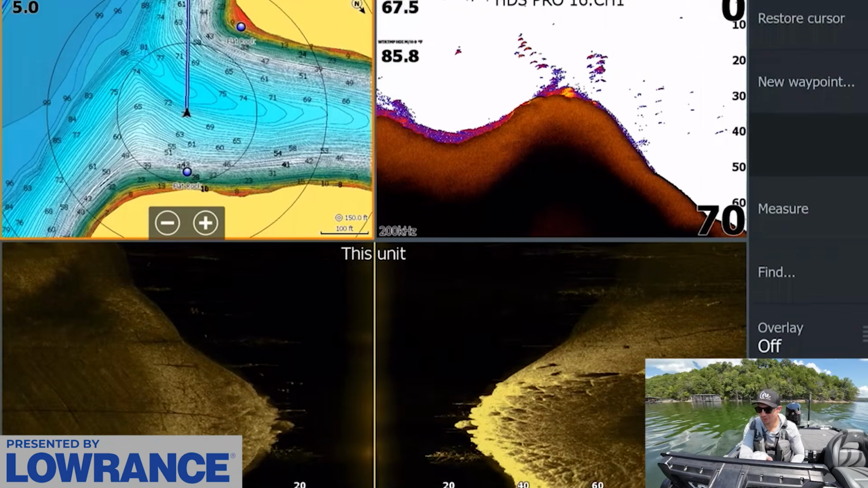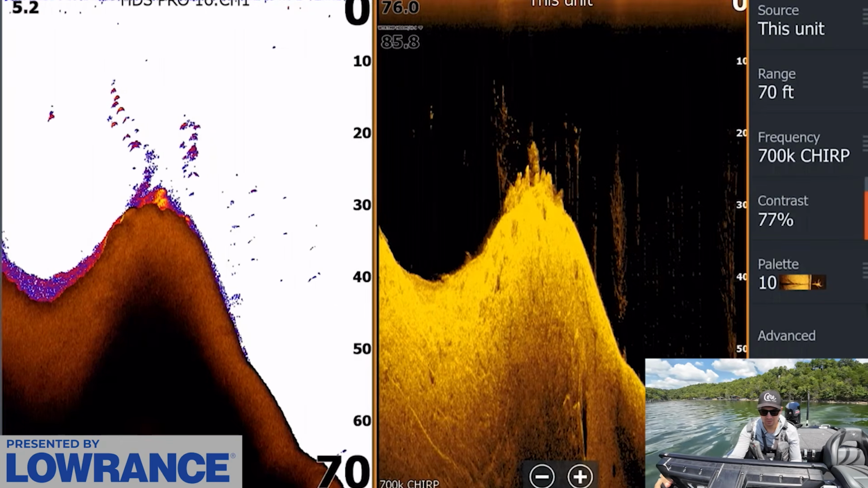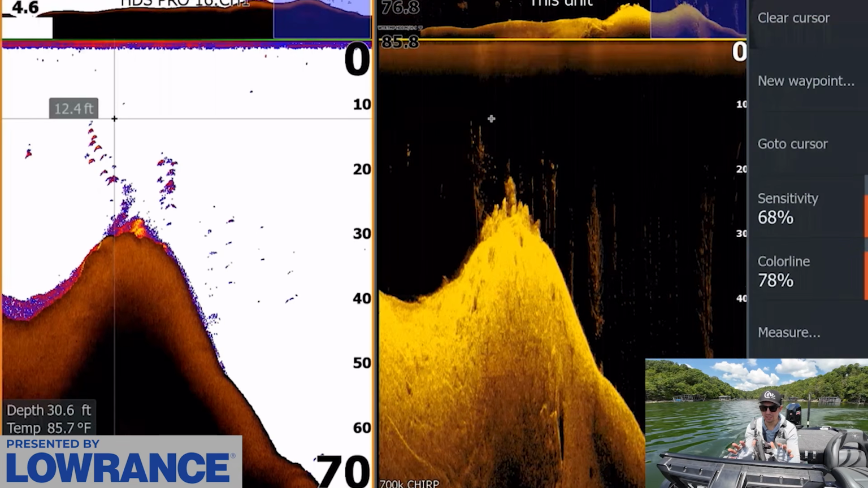Okay, on the plan. See here, guys, we already kind of got it started. Found some fish setting up in some standing timber. They don't look huge, but they're right in the depth zone and kind of what I was hoping to find.